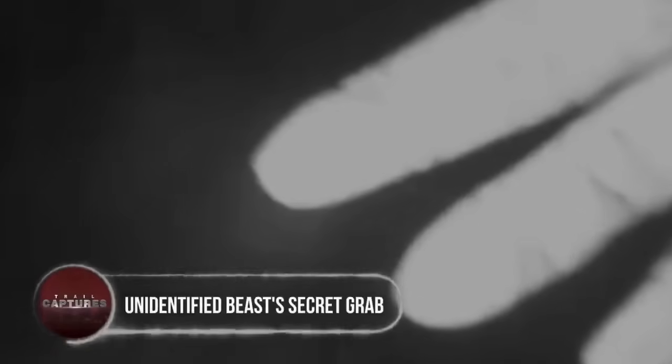Unidentified beast's secret grab. In the depths of the Canadian wilderness, a trail cam unknowingly filmed a peculiar event. A hairy arm, seemingly non-human, emerged from behind the camera, attempting to snatch it away. The long, skinny fingers and thick hair on the arm puzzled the curious onlookers.